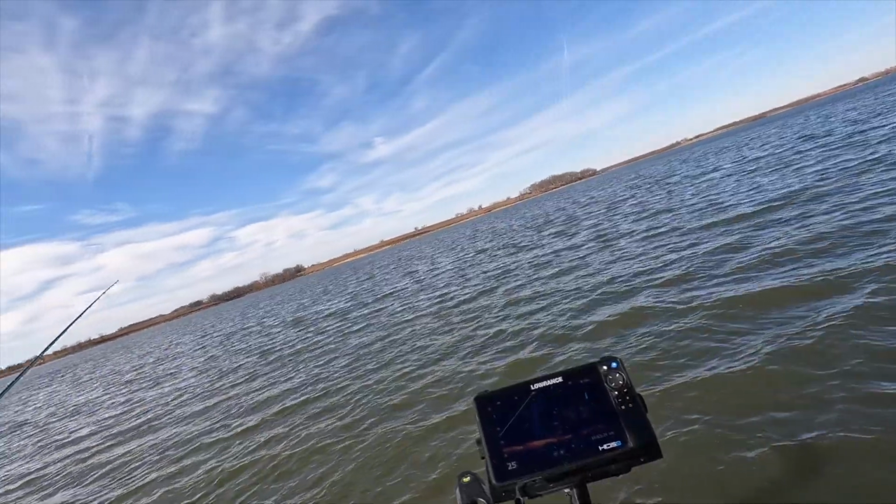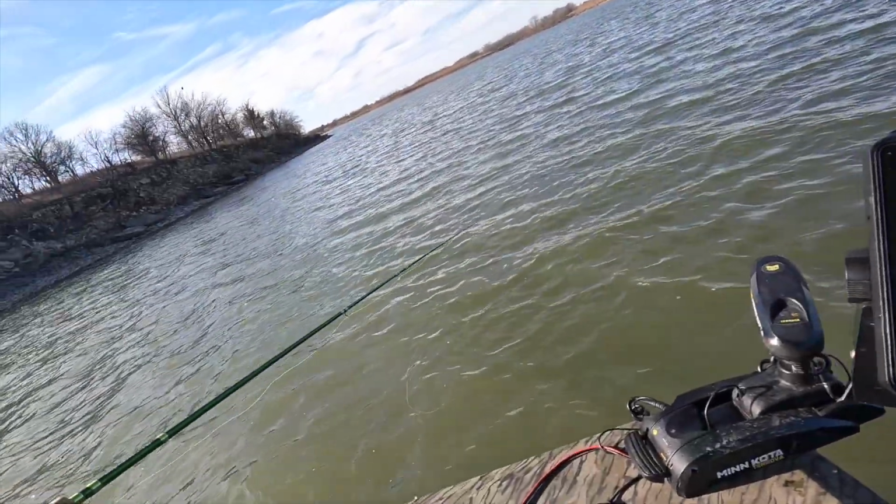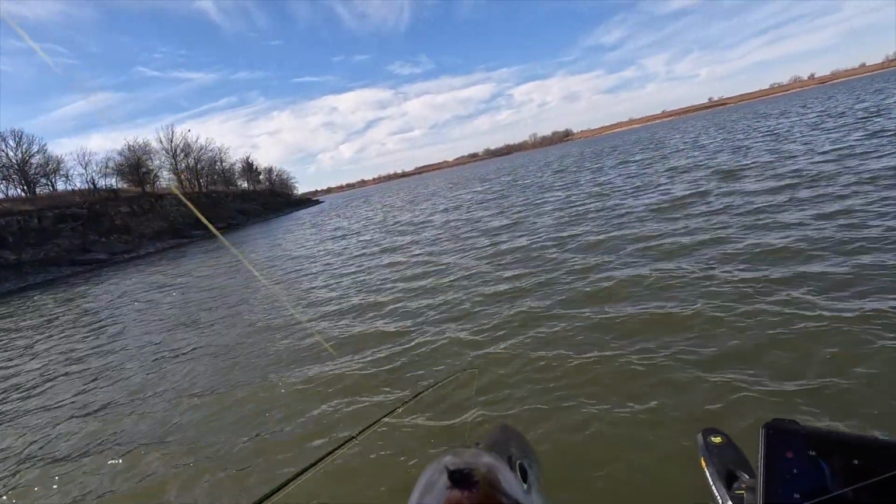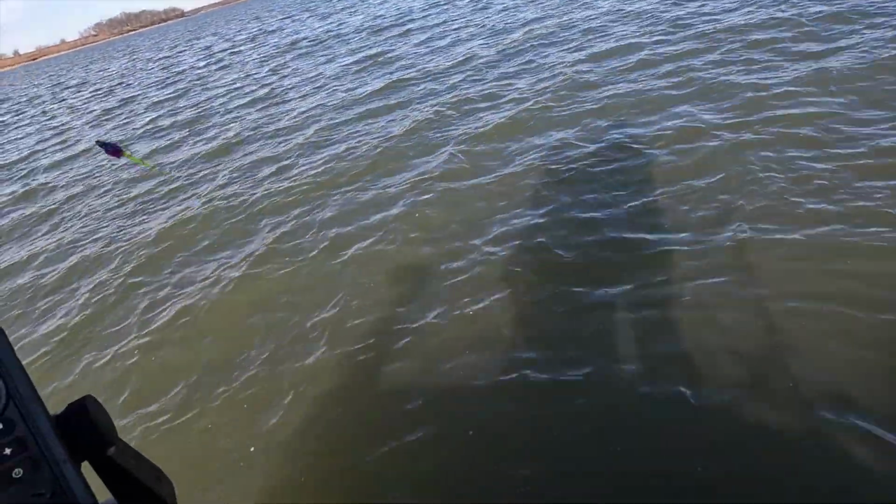I think we found a good brush pile here. Look at that. They're so fat, man. I need to get a picture. Can you get my picture holding a fish?